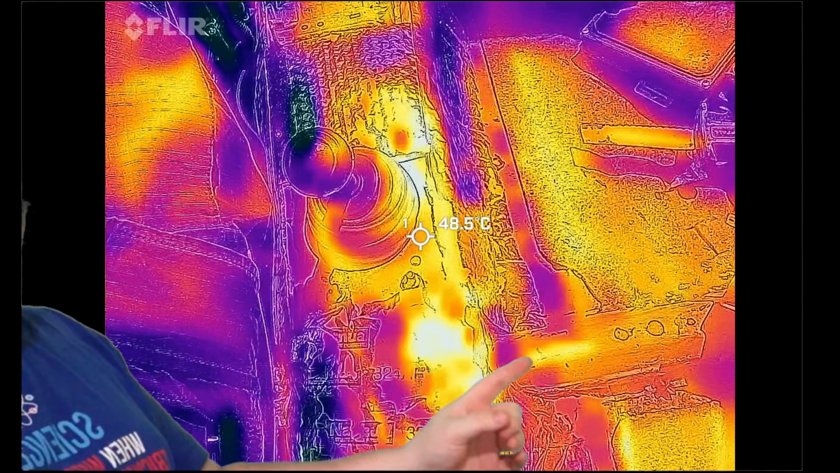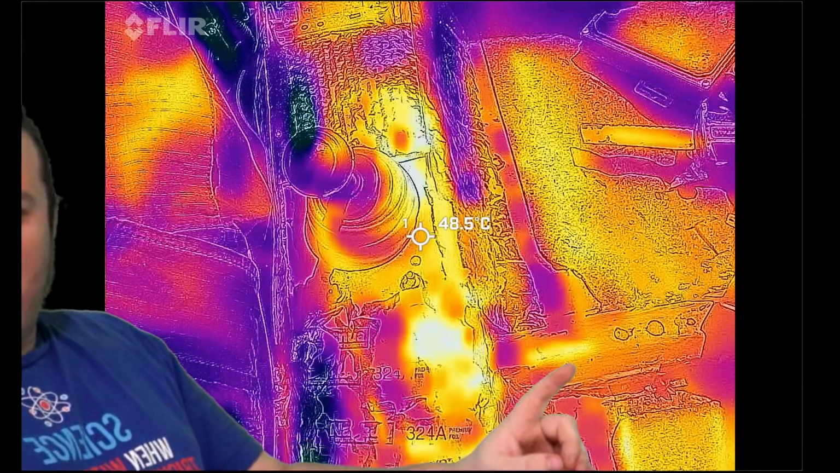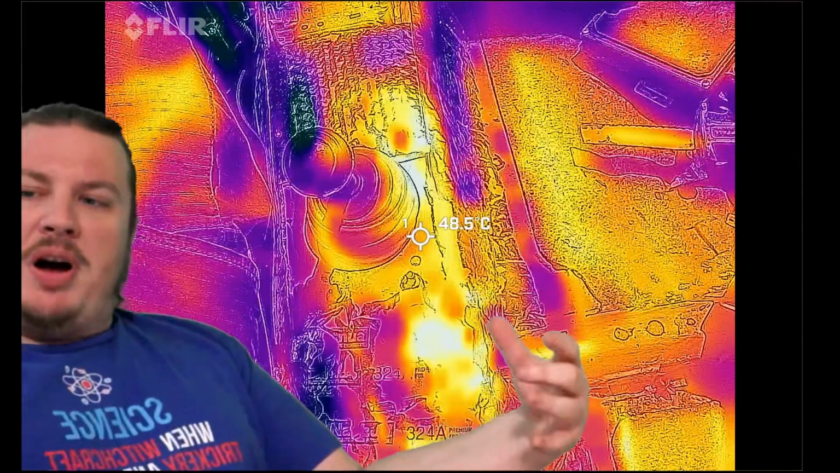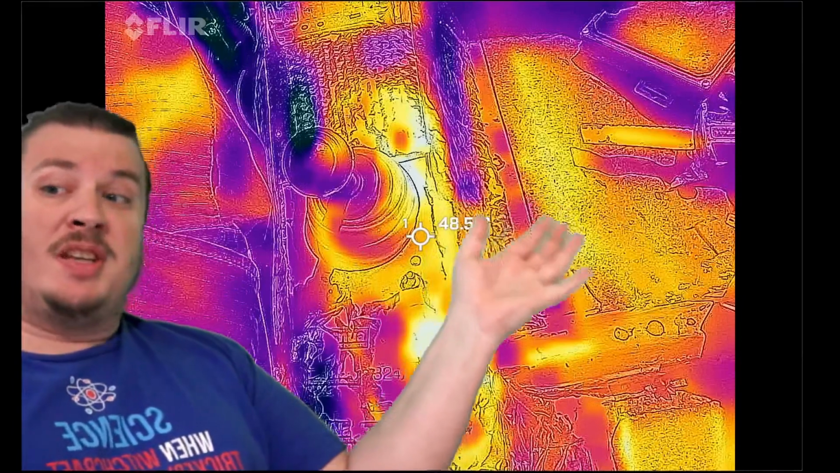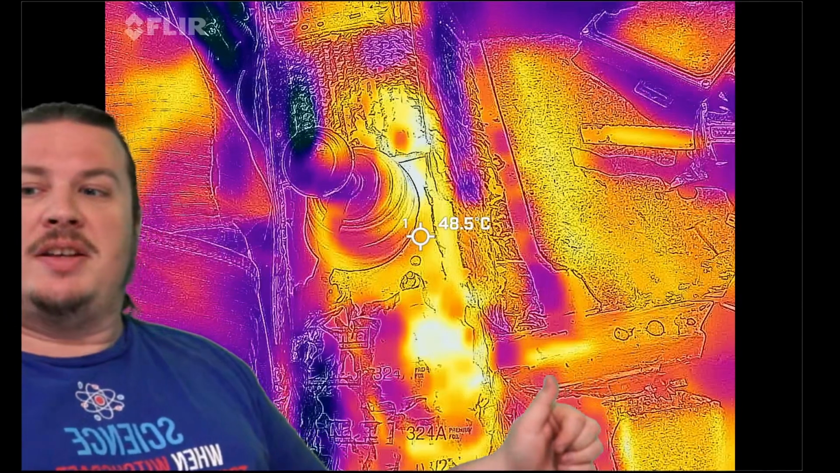Interestingly, if you look right at the edge of the tape, there's cool spots all along the edge of the tape. You can see there's a hot spot there, but as you get closer, where I put tape and insulation, it's cooler. But this bit of metal right here around the shifter that's unprotected, you can see is very hot. And then the hot spot right here along that bracket is very hot.